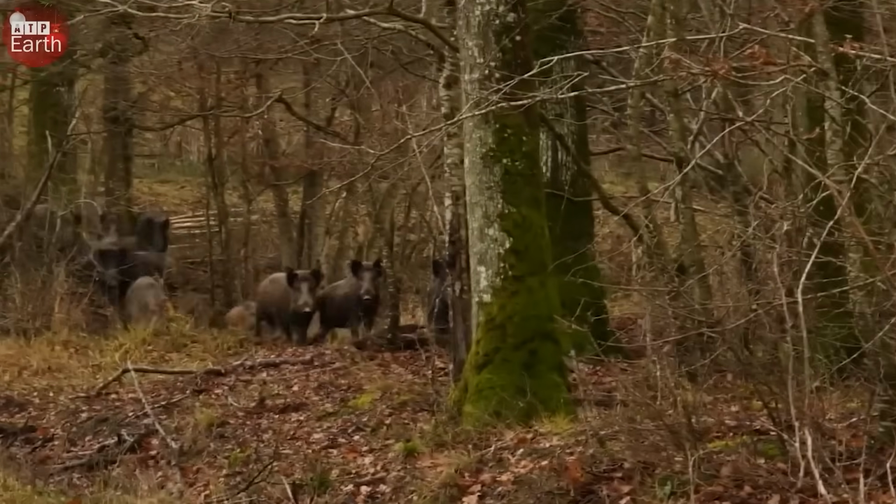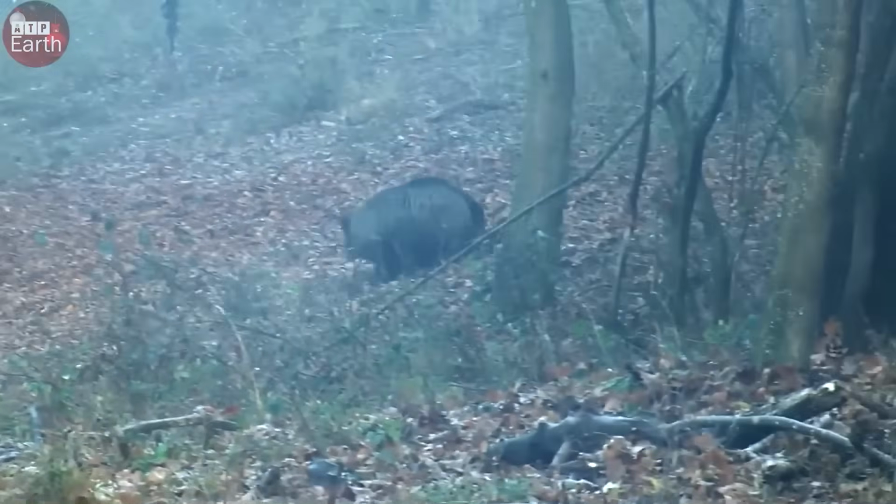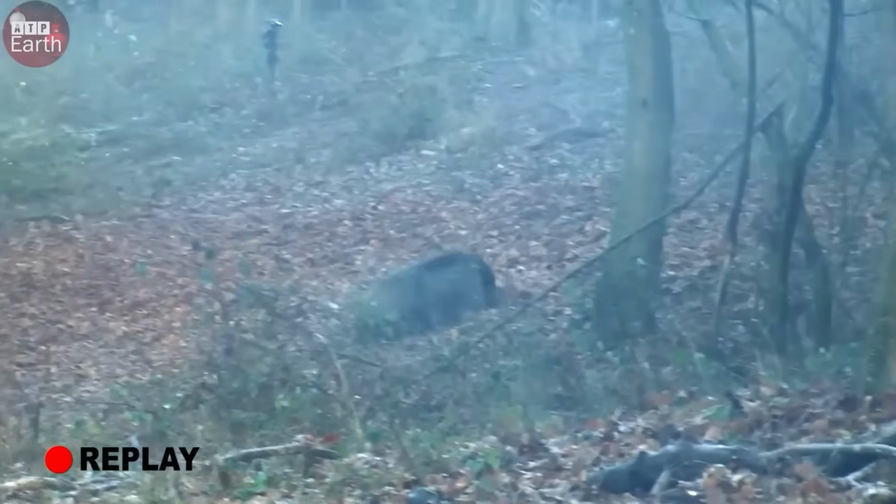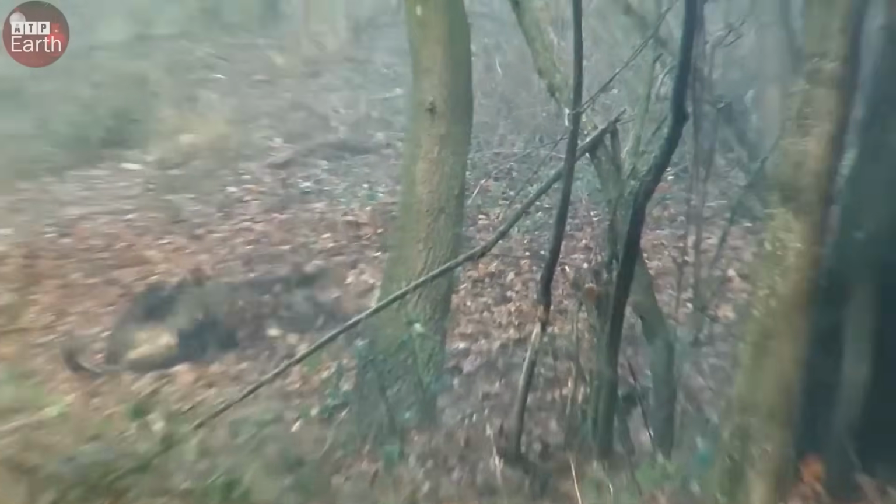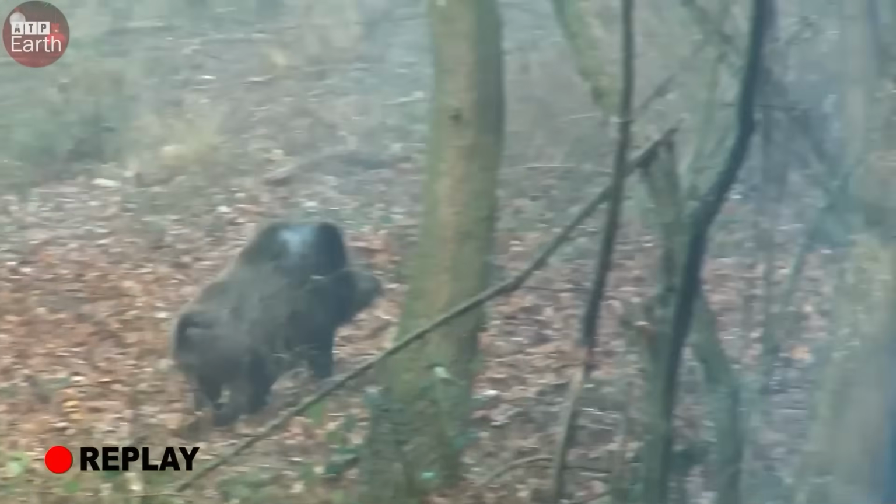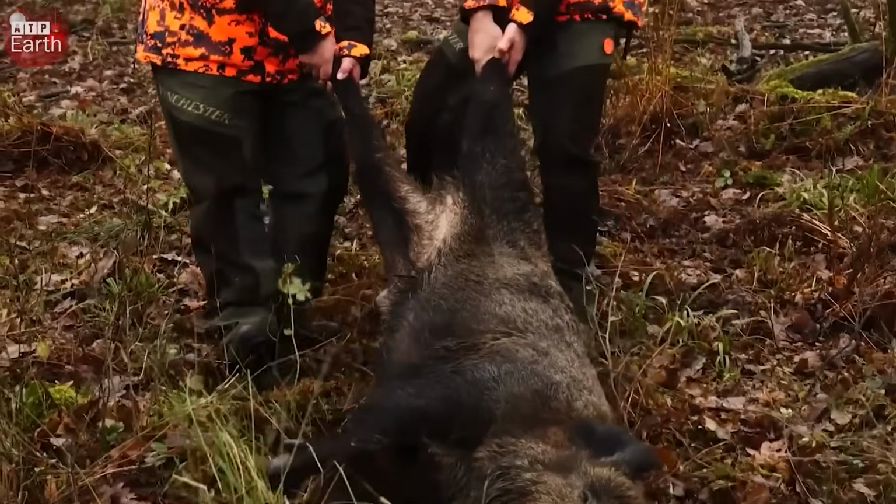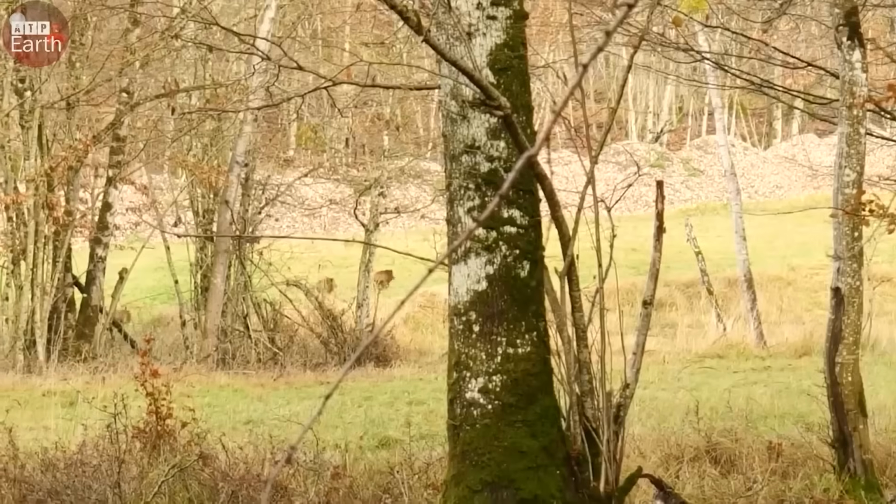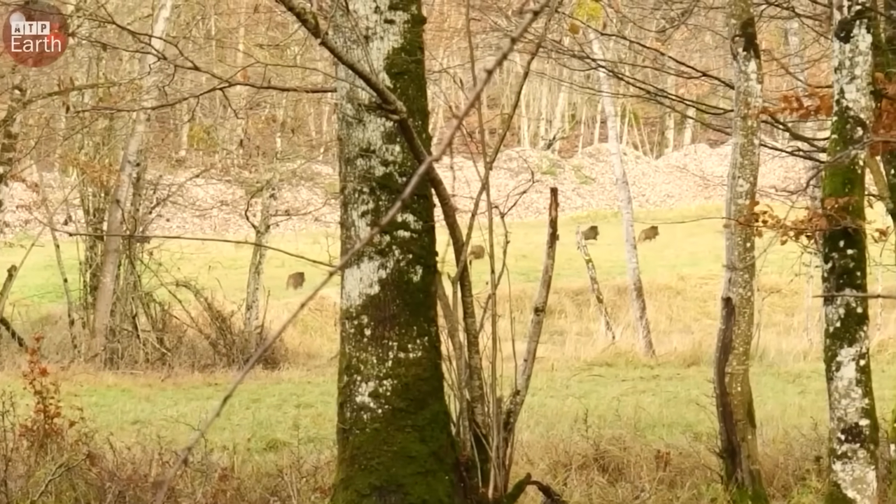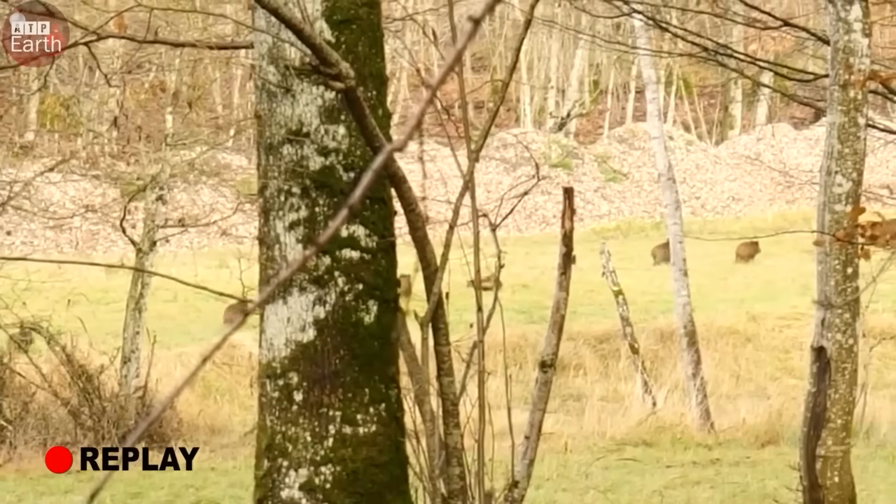After those successful hits, we expanded our search to nearby areas. New chances kept appearing. Massive wild boars started revealing themselves. Their sheer size would excite even the most seasoned hunters. Then came the thunder of gunfire, and just like that, they were down.